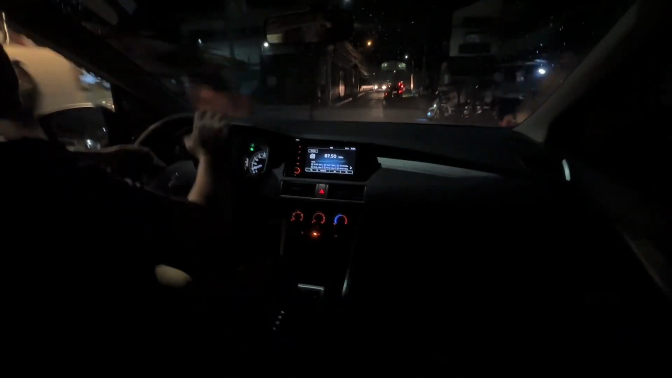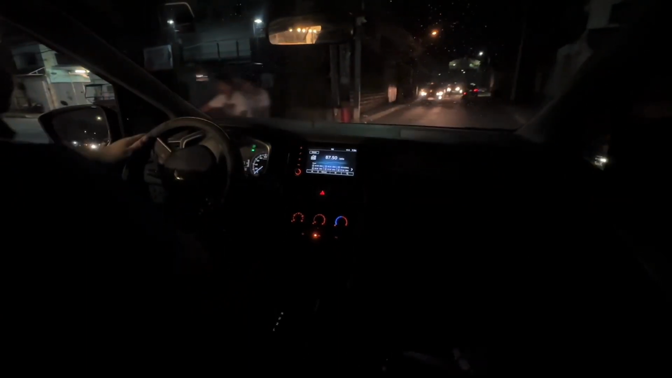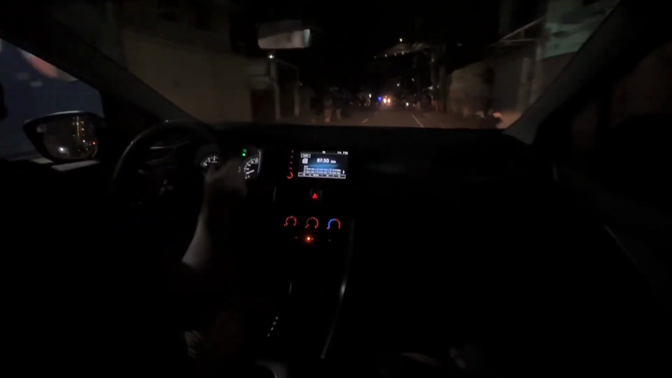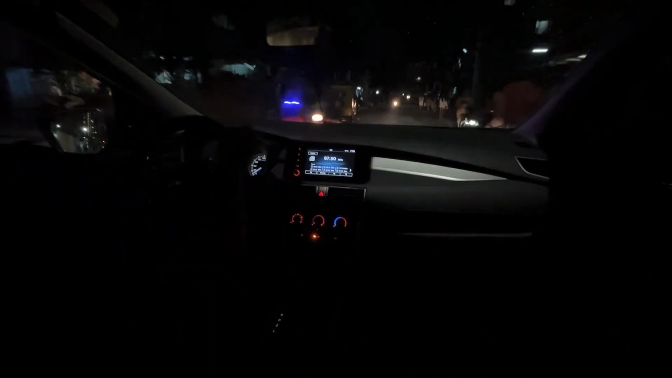Not to bash yung mga push start, because I actually enjoyed the tech that my MG5 had. Push start, yung mga automatic na side mirrors, yun ang nakakamiss. Kasi dito sa part na to, medyo struggle pa, lalo na pag umuulan. Kailangan mong talagang itulak, itupi manually.